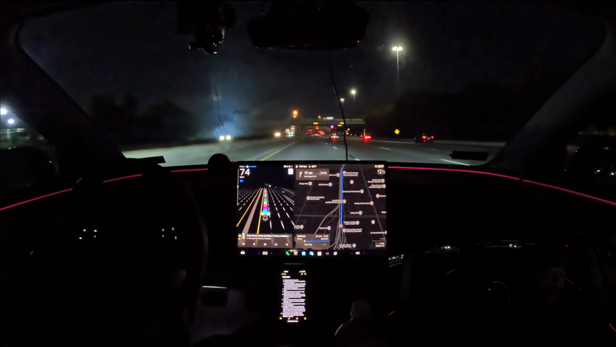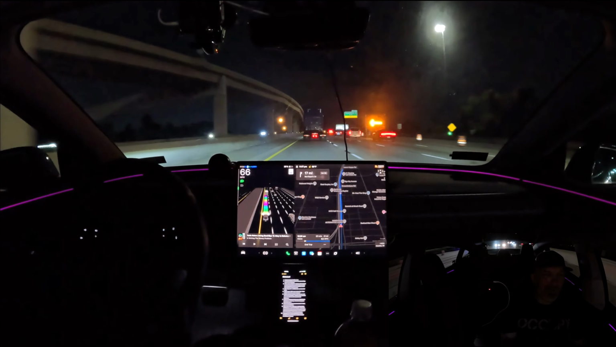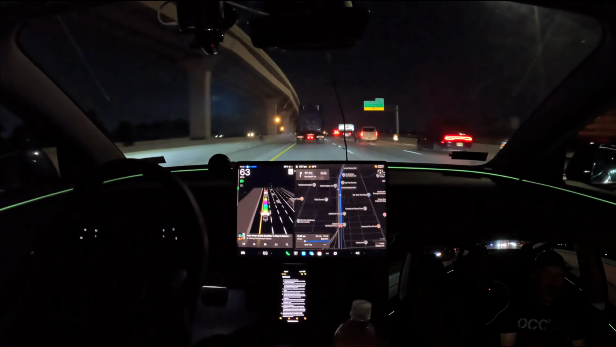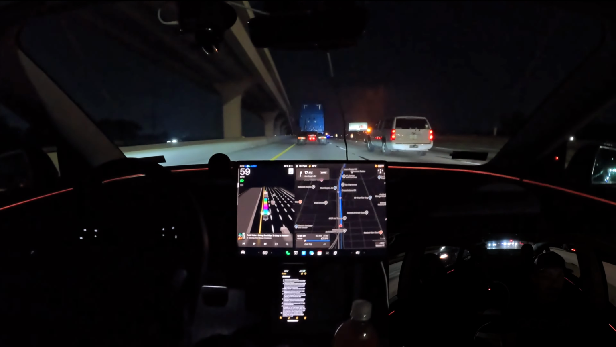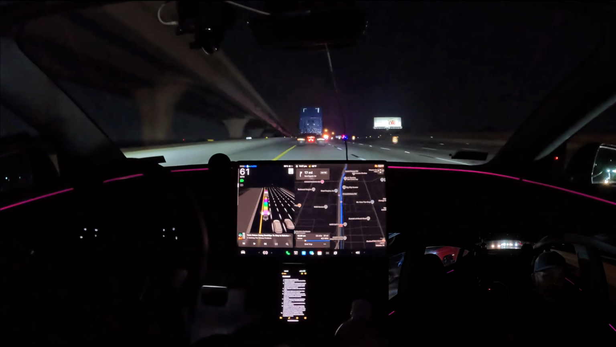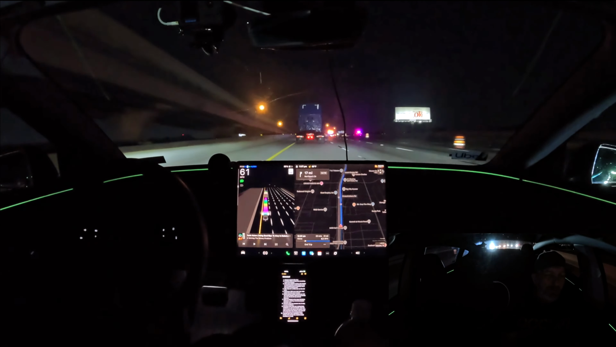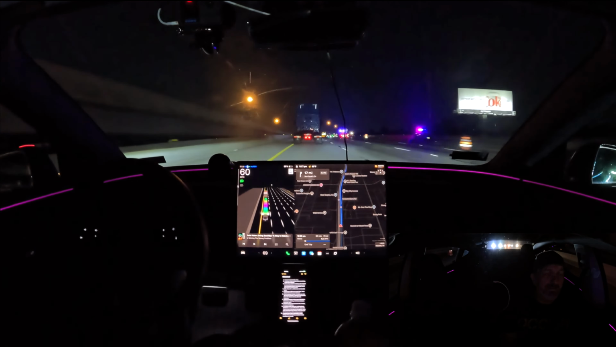So now we have, is it the second or third expansion of the Austin Robotaxi? I believe it's the second expansion, so the third iteration of the Austin Robotaxi geofence. It started out with just South Austin.